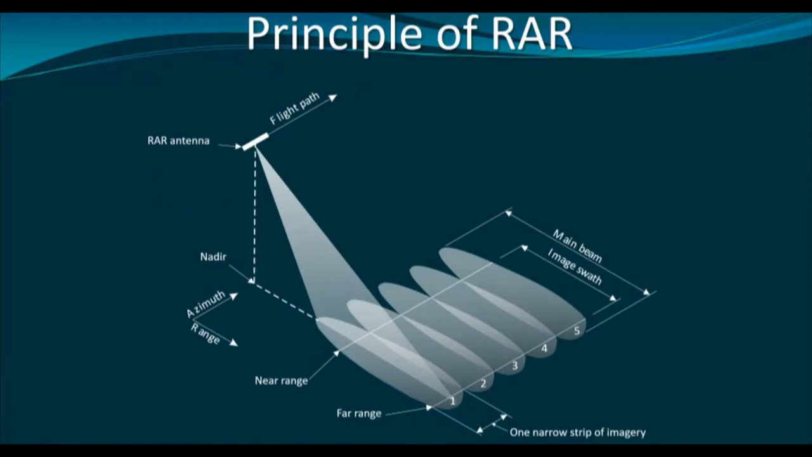Now, as you can see, the flight is moving in this direction. This is the perpendicular line from the sensor towards the earth surface, and this is the nadir point. This is the azimuth direction, and perpendicular to the azimuth direction is the range direction.